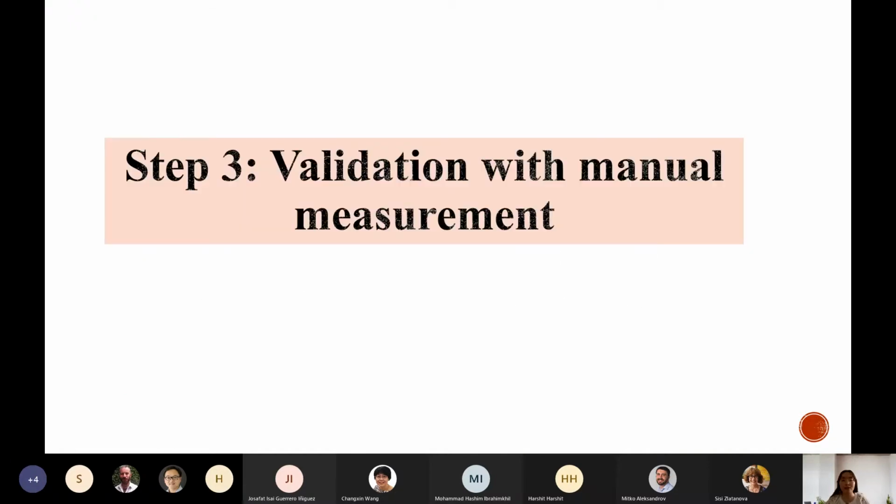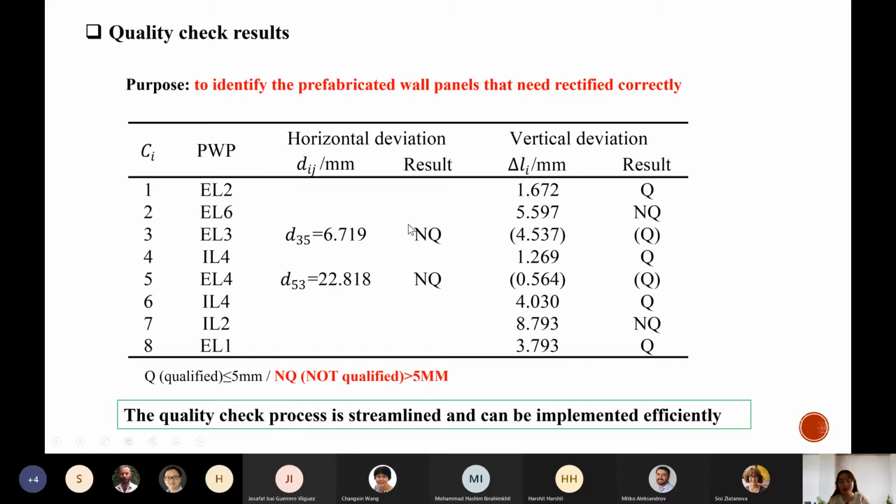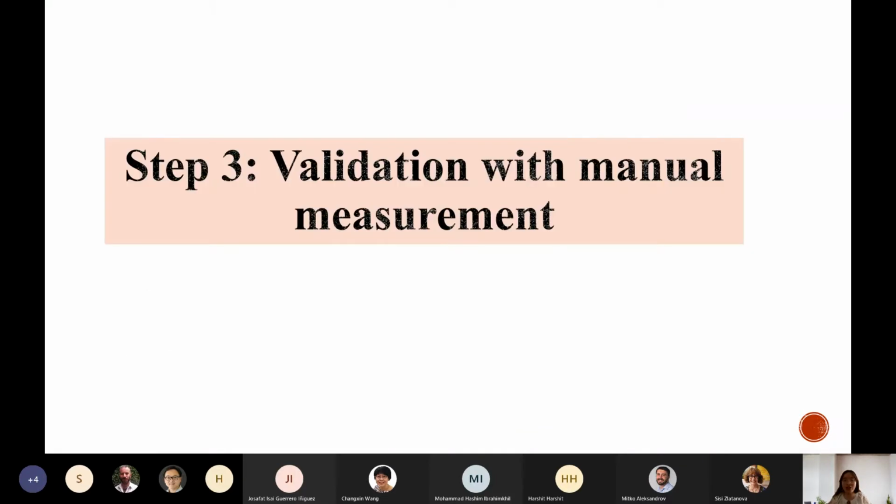Then step 3 is the validation with the manual measurement. Now at this stage we can get the quality check result using the laser scanning, but we need to validate if the check result is the same as the traditional manual measurement.